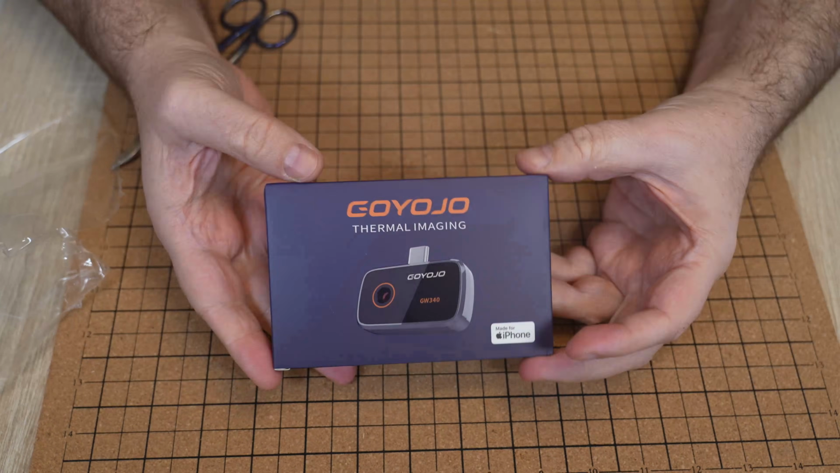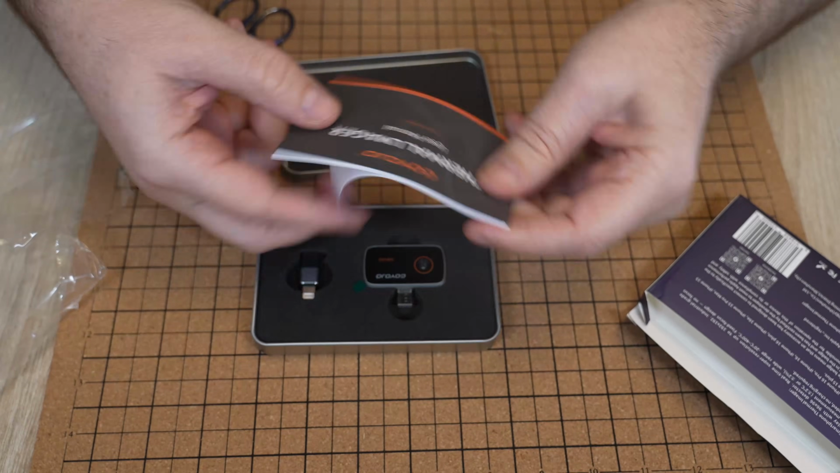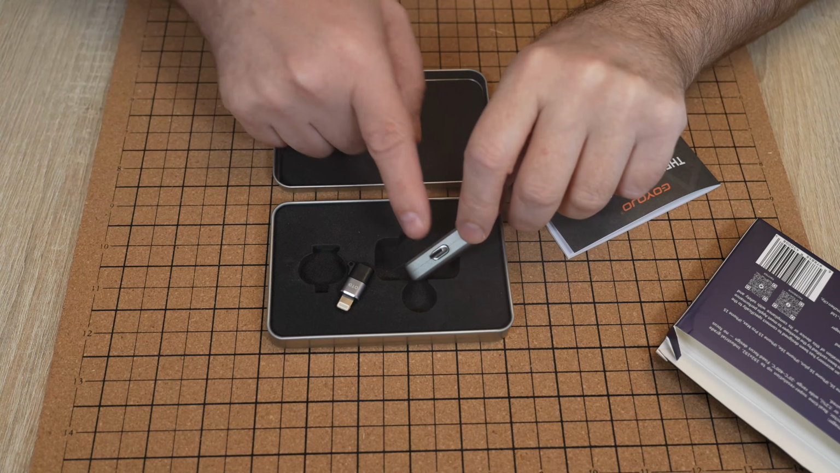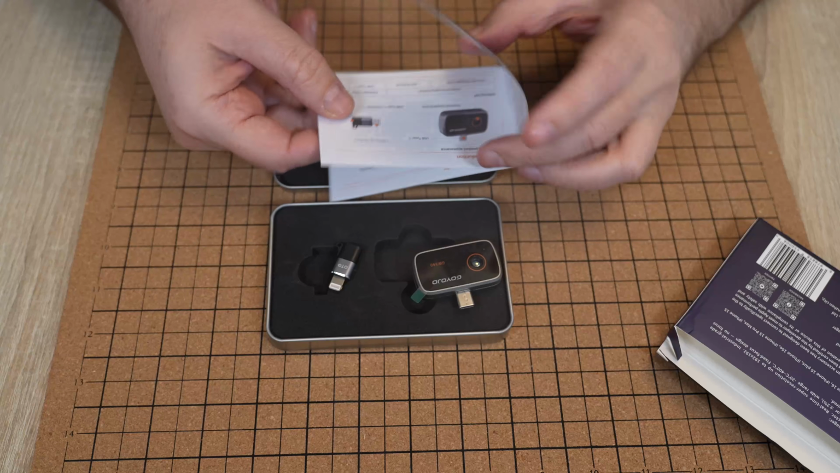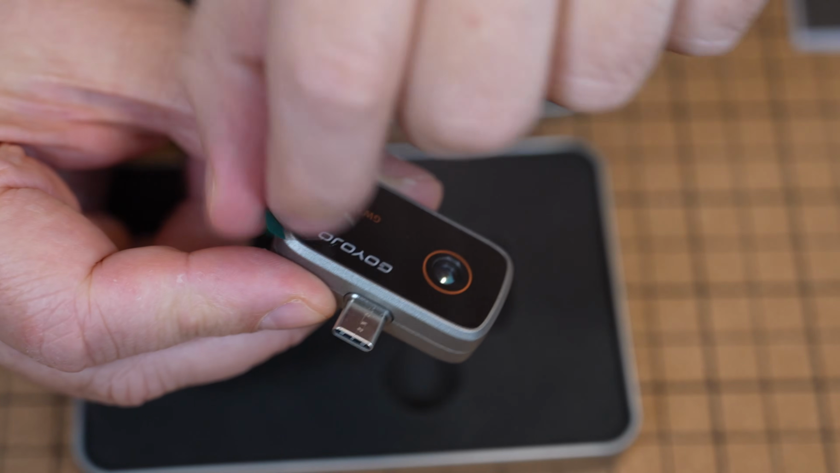Let's see what's in the box. We have a nice case. This is the camera Type-C plug, and we have the adapter, Type-C on one side and Lightning on the other, and the user manual. So this is the GW340.